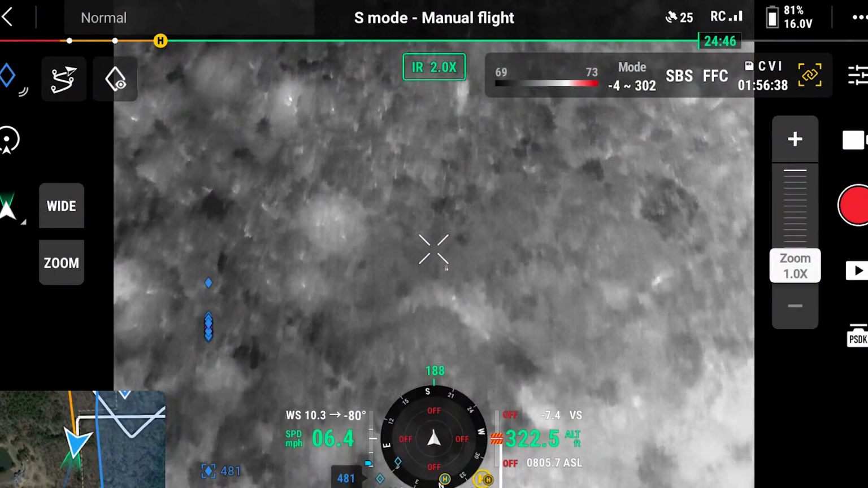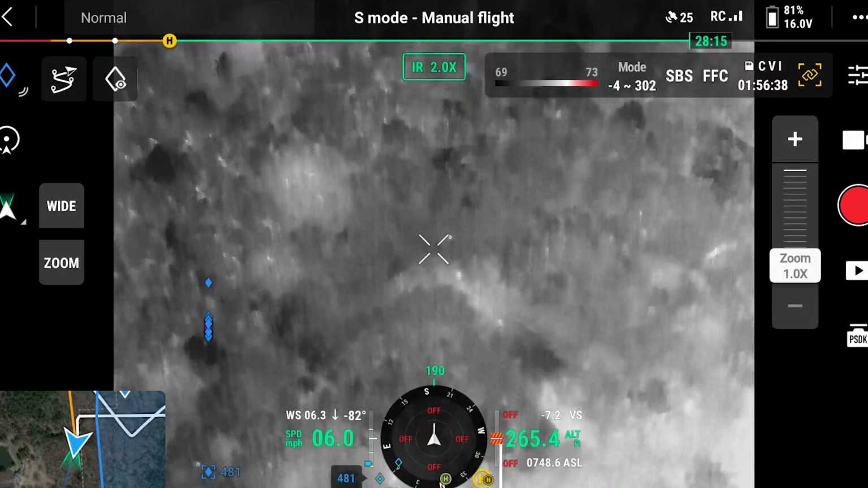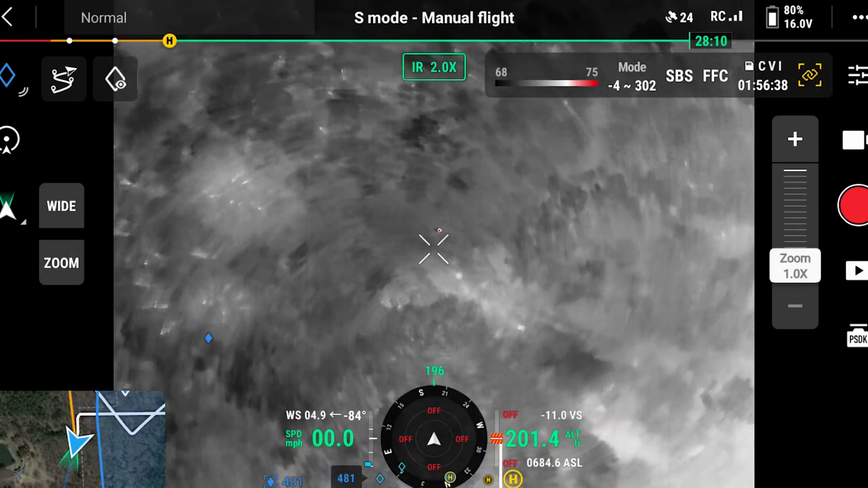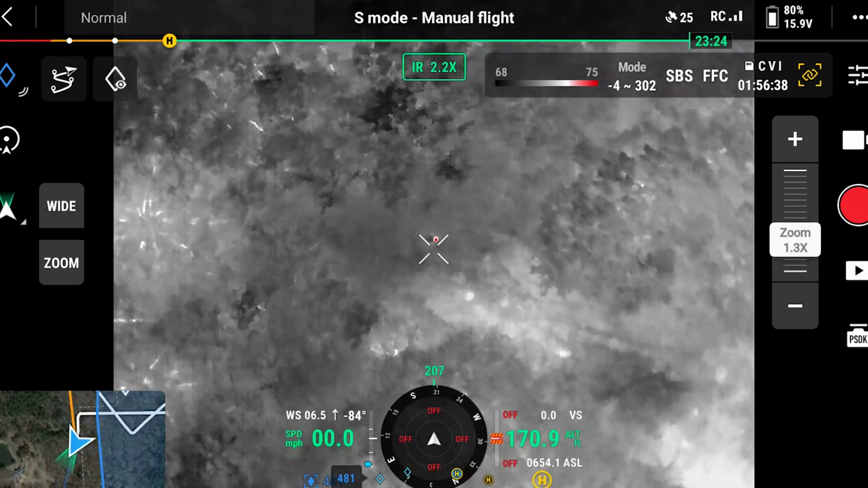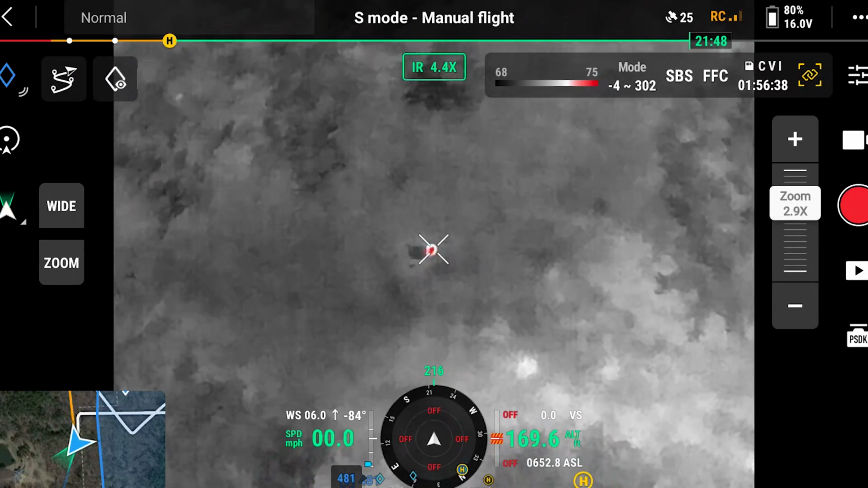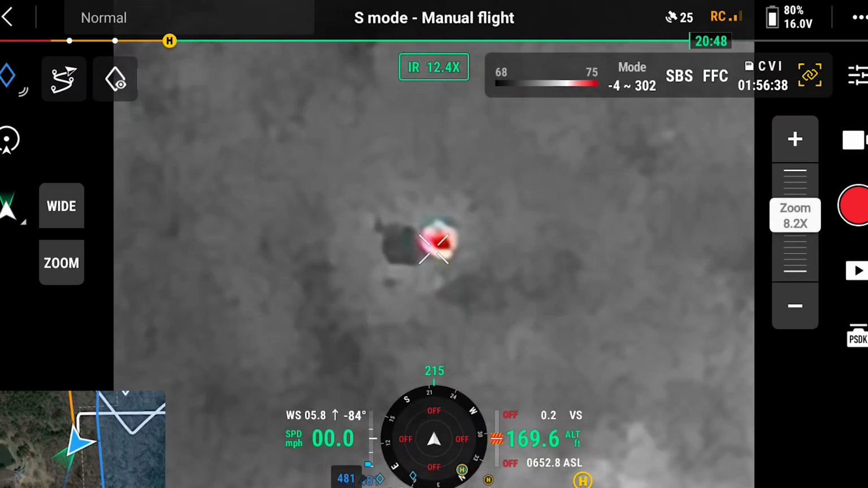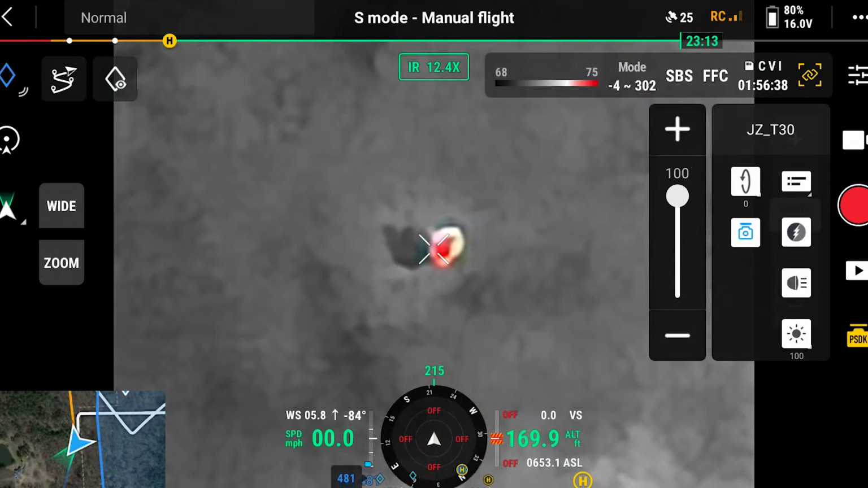Here's an animal. Let's see. This is an animal, but it does not look like a deer. What have we got? Question is, can I tell? Let me reset my light to maximum.